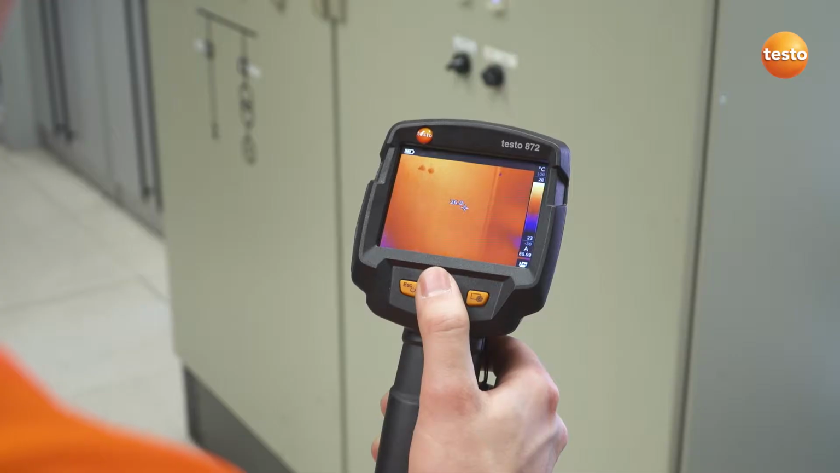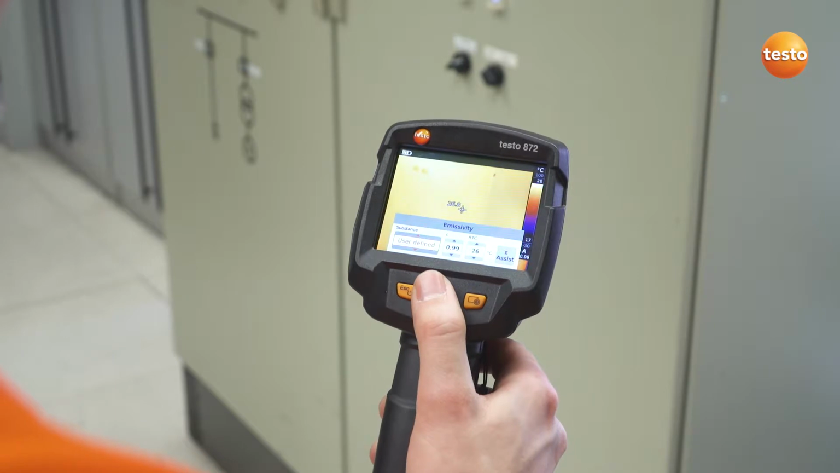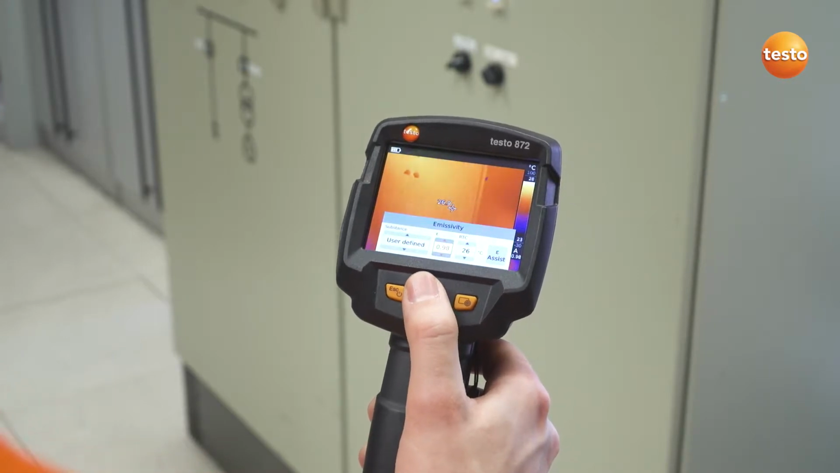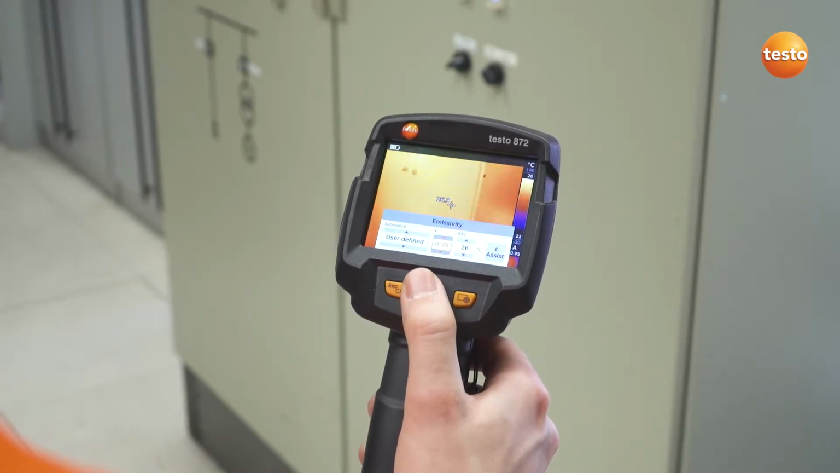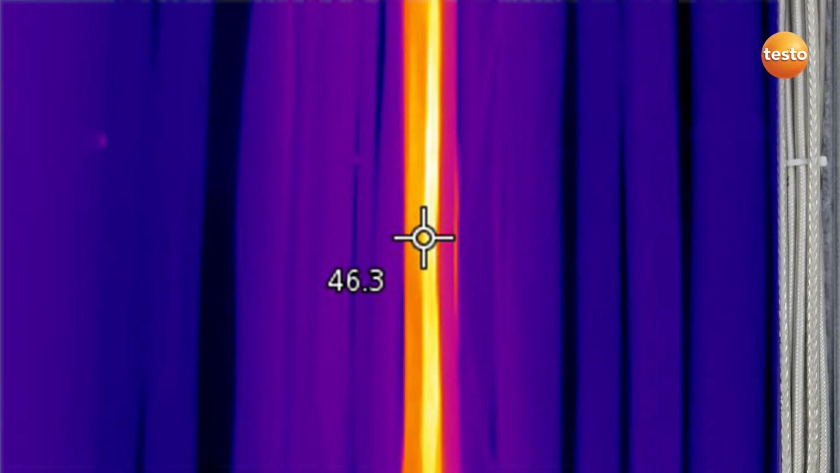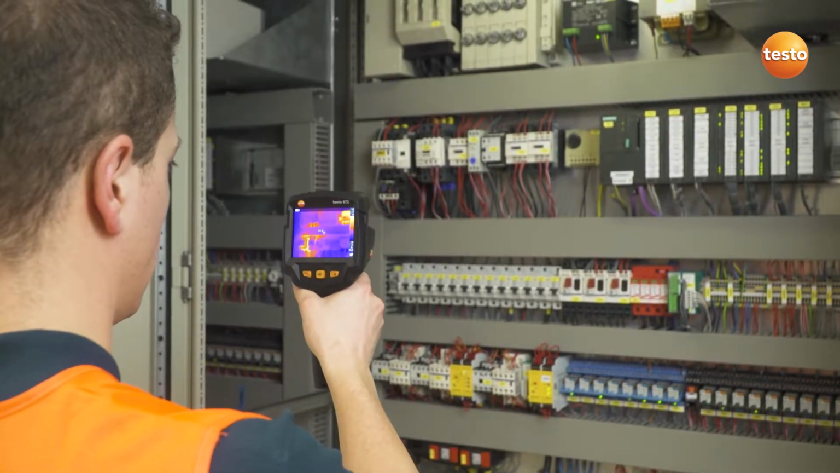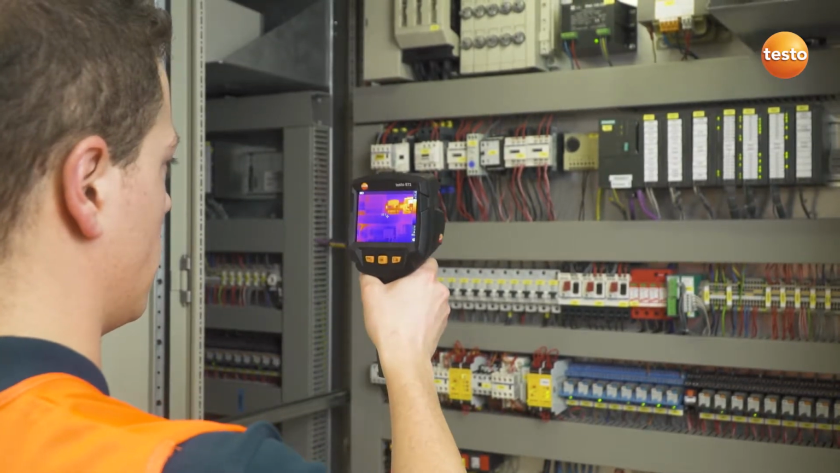In addition to the ambient temperature and scale, we first have to set the emissivity of the measurement object. In this case, an emissivity of 0.95 is recommended. However, before we concern ourselves with fuses and circuit breakers, we check the wiring load on this cable here. Everything's fine.